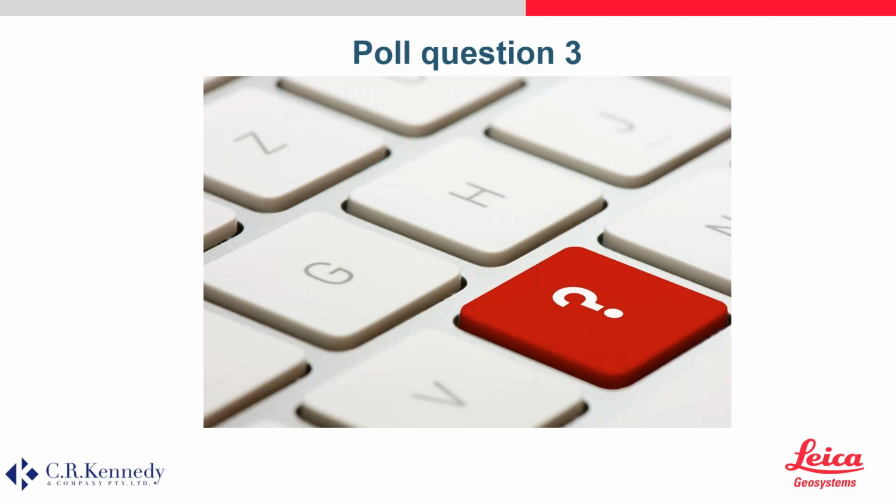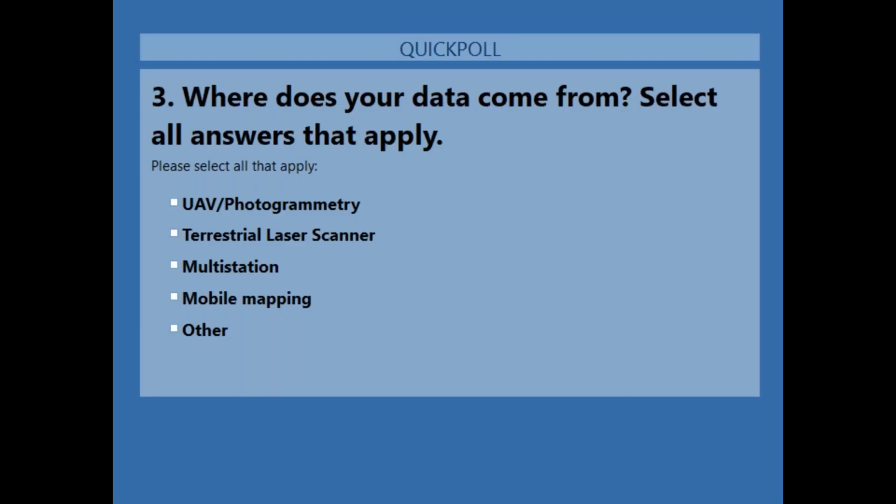Okay, so this leads us to our third poll question. We'd like to know, where does your data come from? Please select all answers that apply. Your UAV or photogrammetry, terrestrial laser scanners, you may use a multi-station, mobile mapping, or it may be something else. I'd be very interested to see the result of this one.